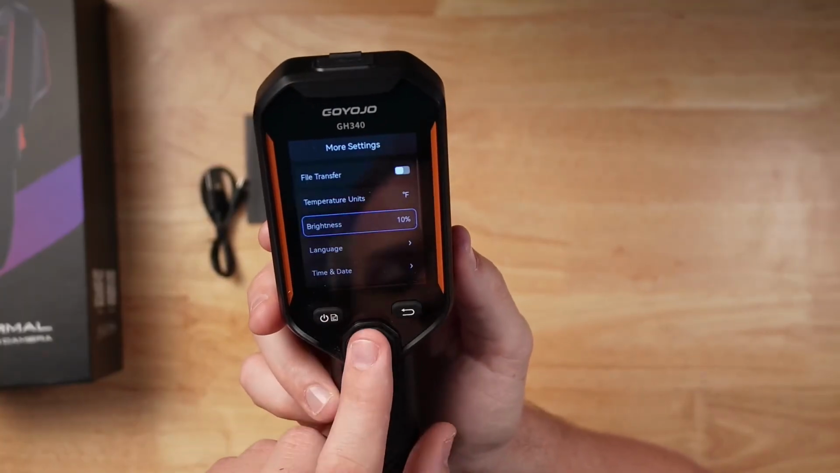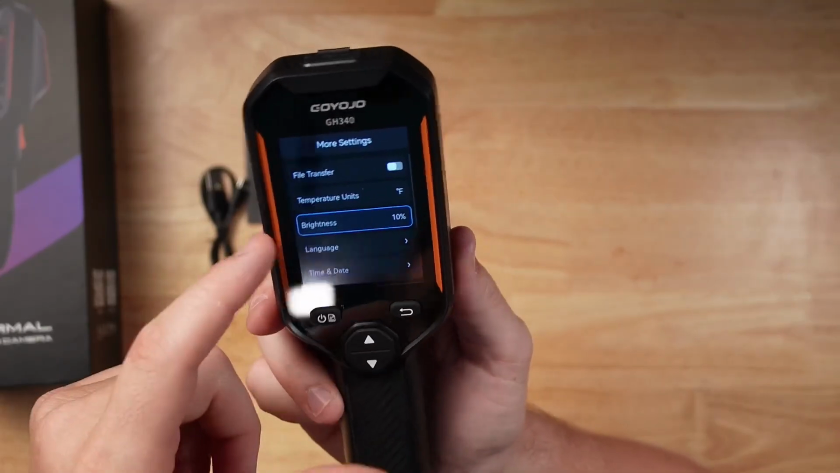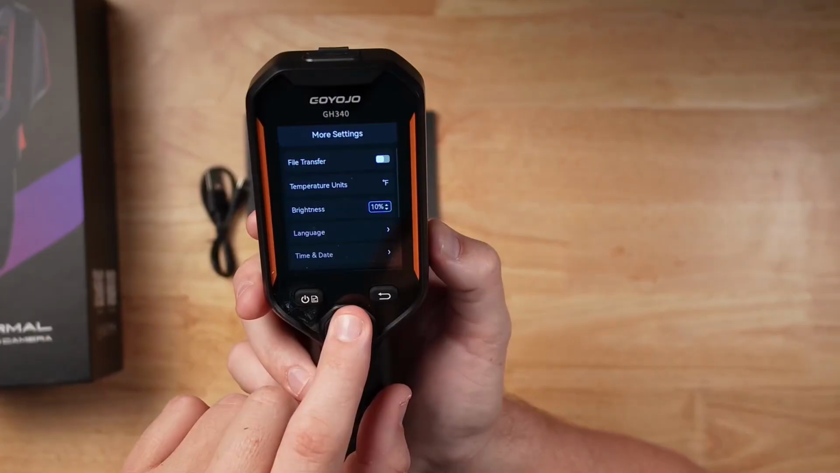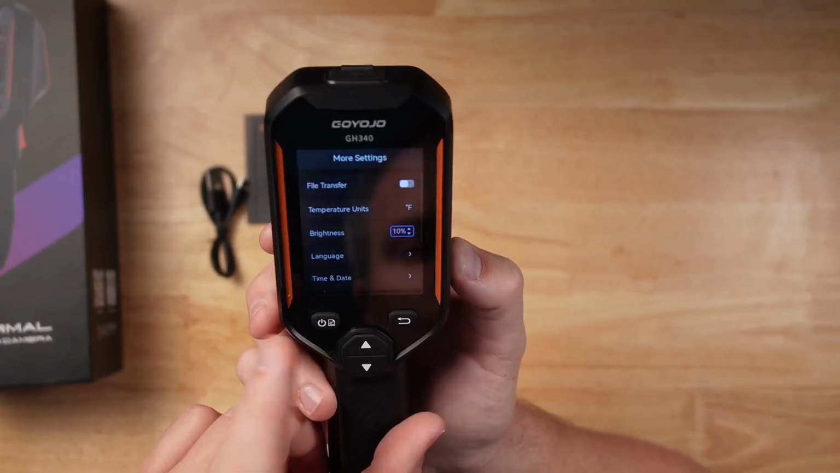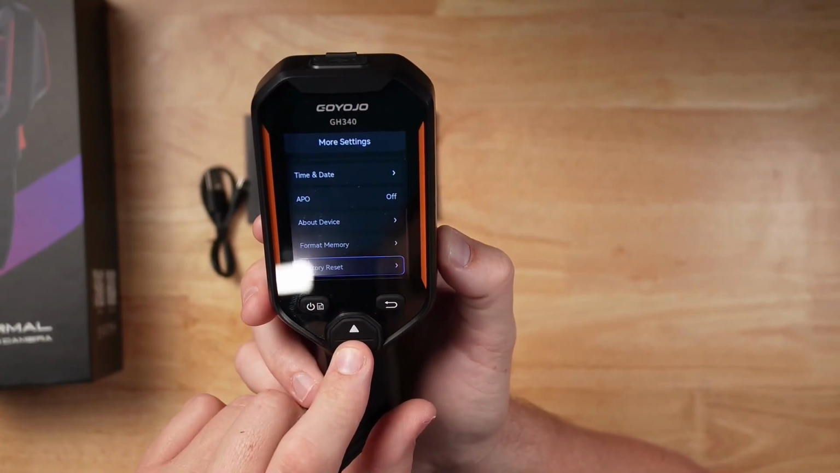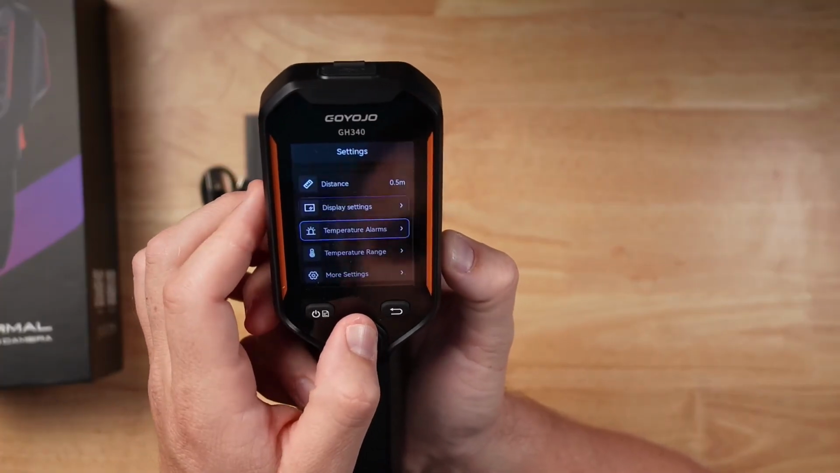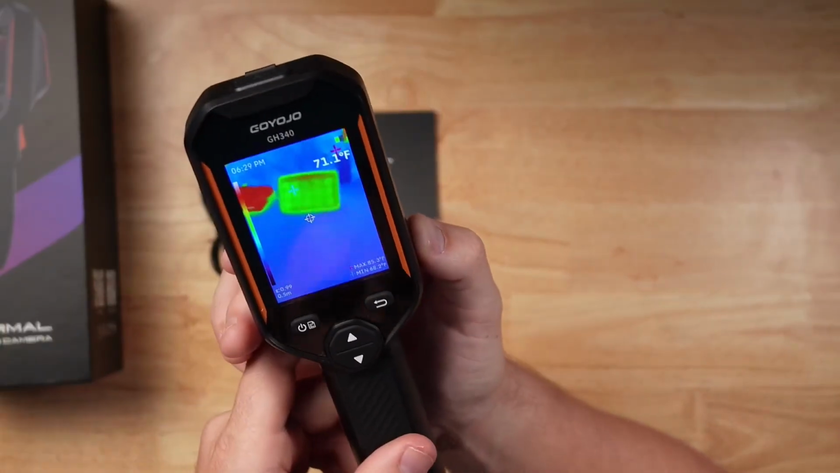And then if you jump into more settings, you can set up the file transfer temperature unit. So if you want to do Celsius, you can change it. Screen brightness, you can see I have mine on 10% because I have a lot of lights in here. At nighttime, if you want to change that, but it's really simple. Just click it and then you can hold it and it'll go all the way up to 100, and then it'll go all the way down to 10. You can also change the language, time, date, all that fun stuff about this device. You can format the memory if you want to do that as well, factory reset it. You can kind of get the idea. So then you have temperature range, distance. I already went through all that. So a lot of options inside of this unit, and very easy to use.